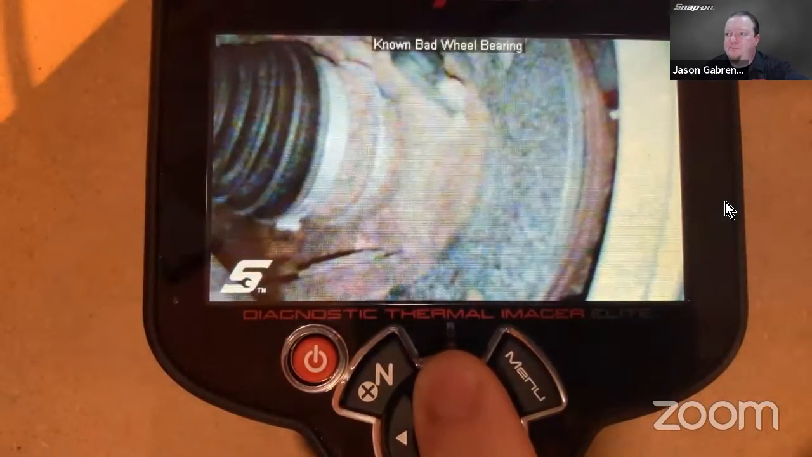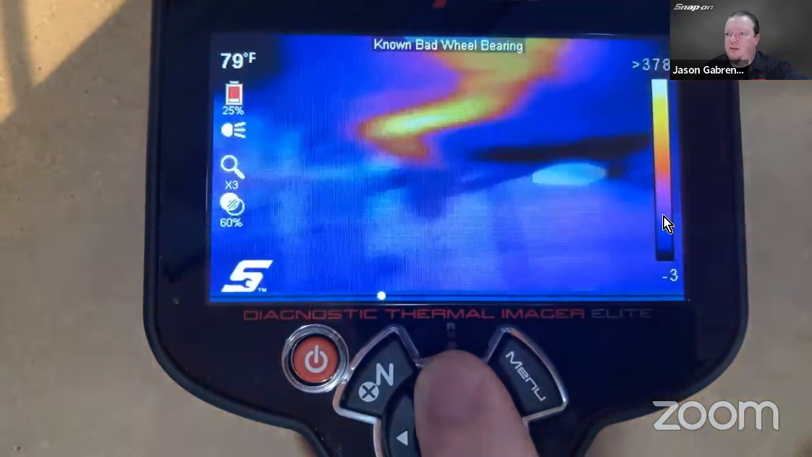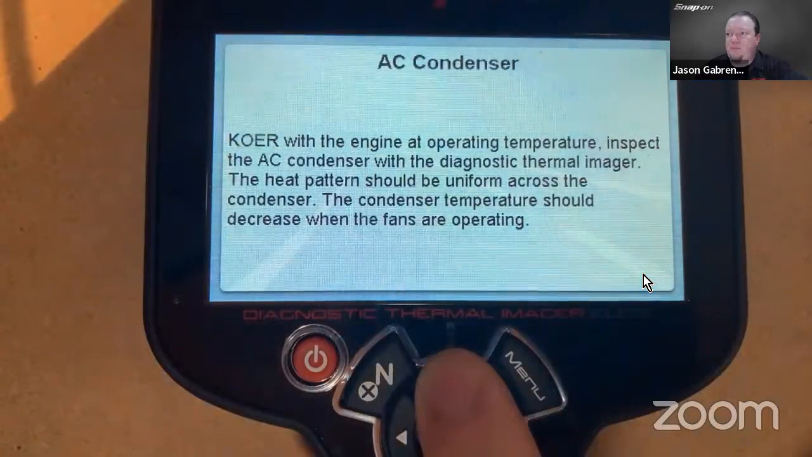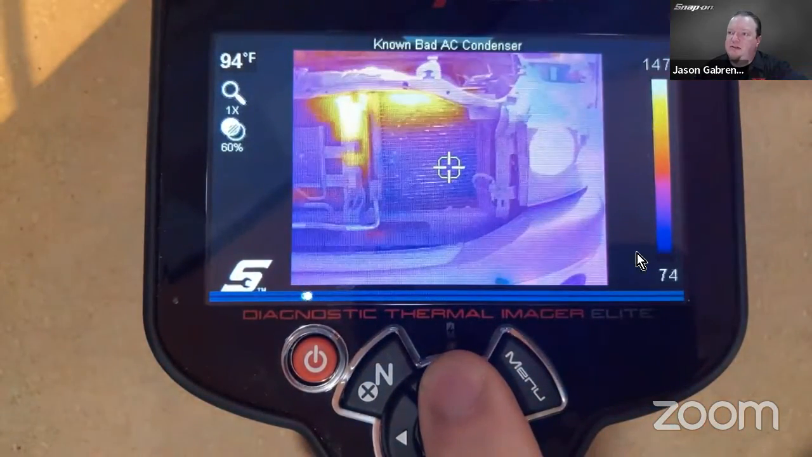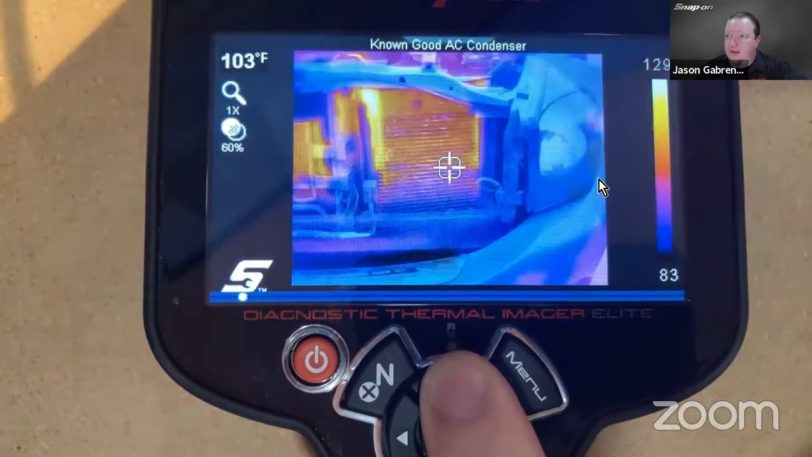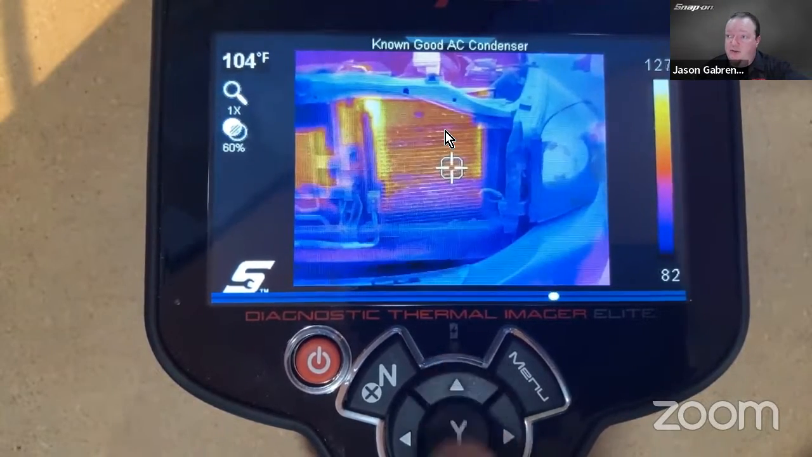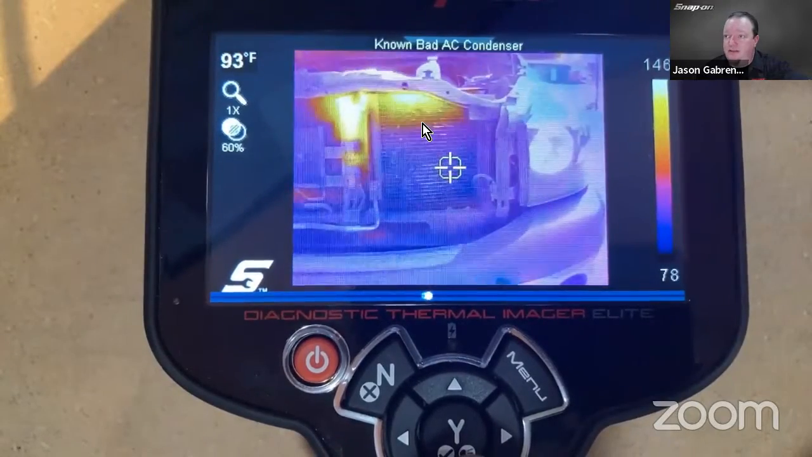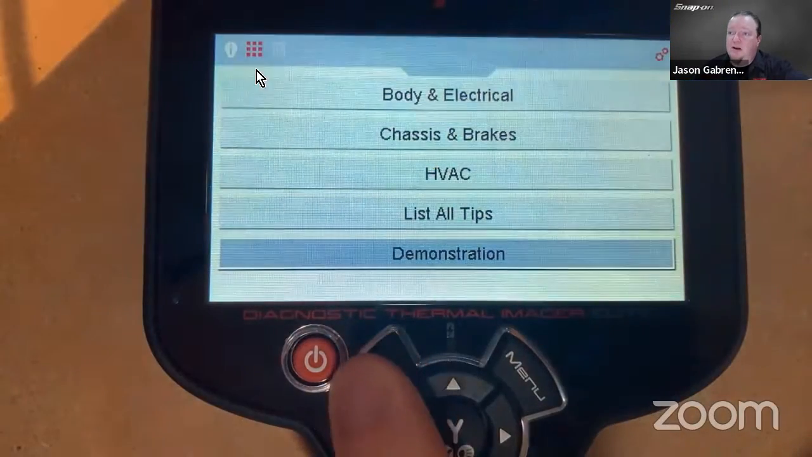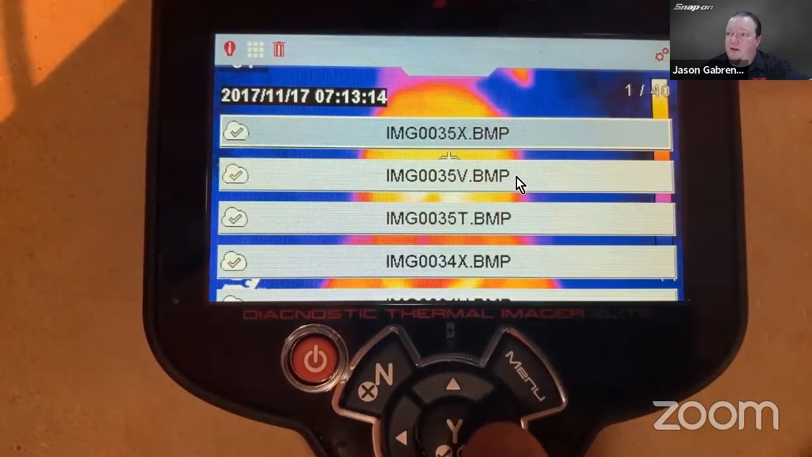Wheel bearing. There's your bad wheel bearing, actually in a video there too, so you can see the temperature and heat on either side. There's that AC condenser again. There's a bad one, nothing going through. See how I got a hot spot there and nothing else. And then your known good, you can see how I got flow going on. So that is visually a big difference. That's one of the beautiful things about using thermal. All right, so that's my information. That's my troubleshooter. Next one's going to give you all the files saved on the tool.